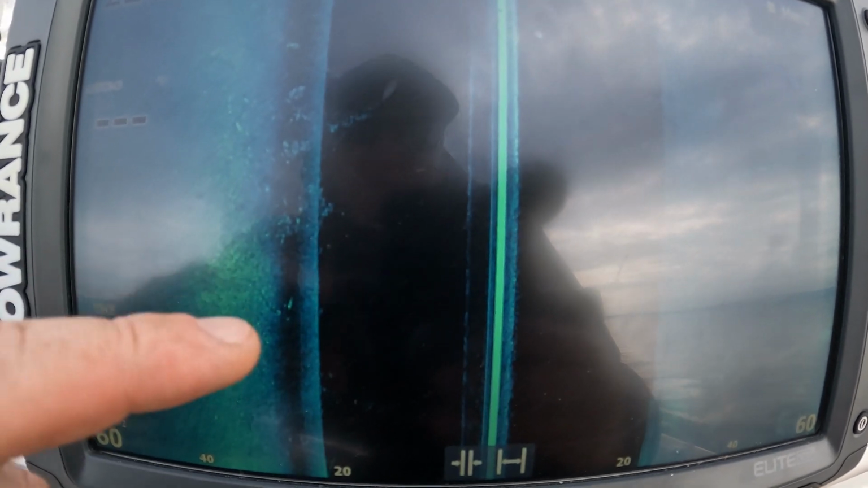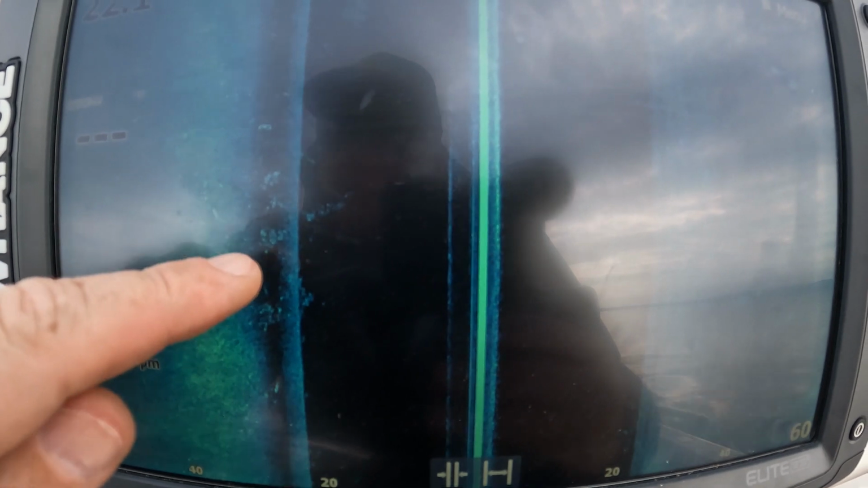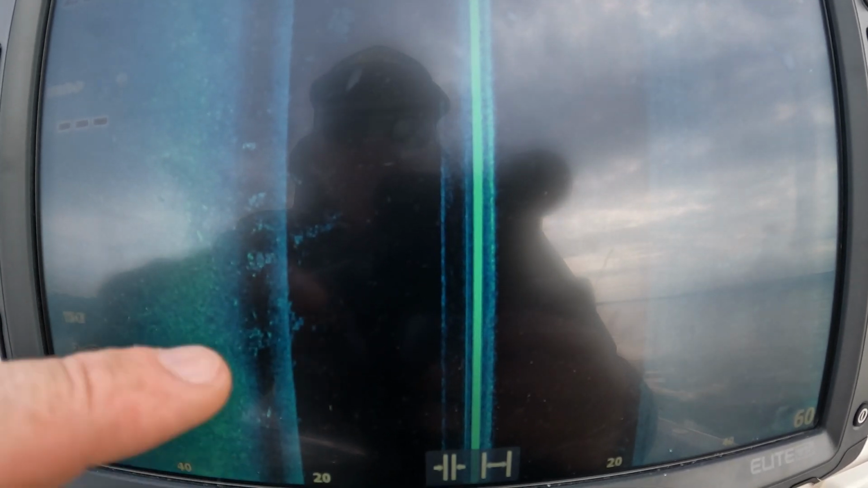Right now I'm scanning out about 60 feet on each side of the boat. Usually I try to do 50, 60, 70 feet on either side of the boat. The further from the boat that you scan, the smaller your fish are going to appear, or whatever it is, cover, structure, standing timber, stuff like that. The smaller that's going to appear.